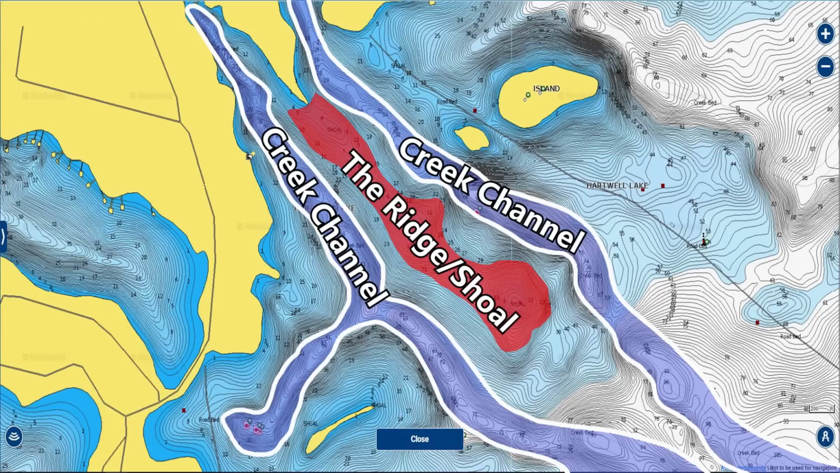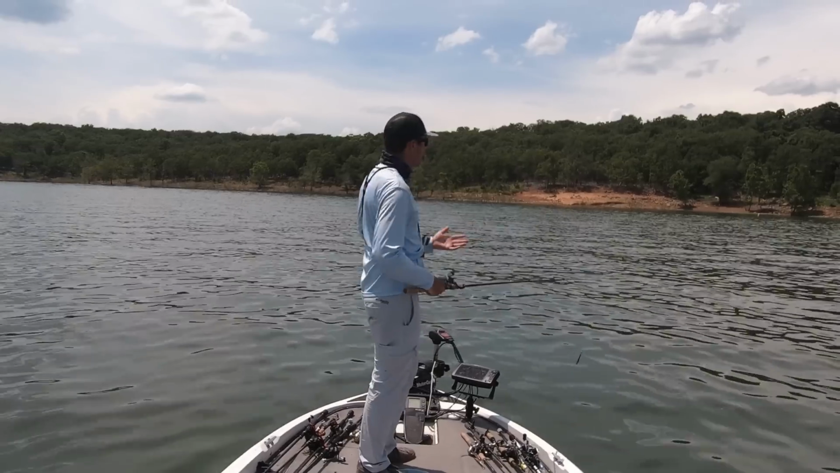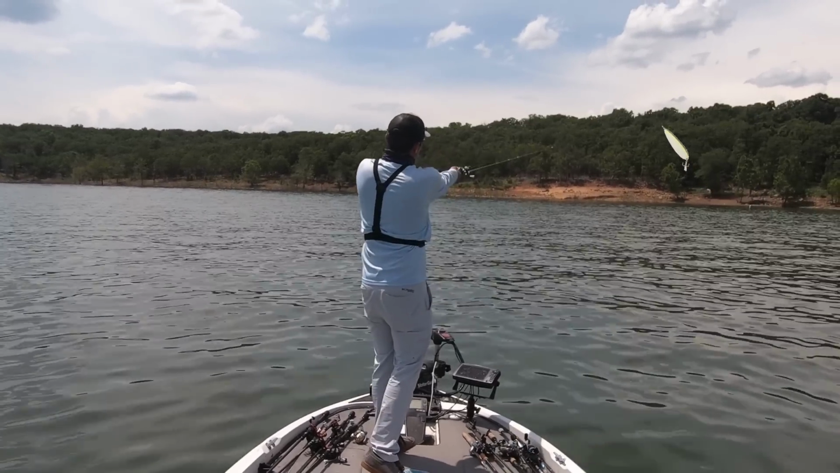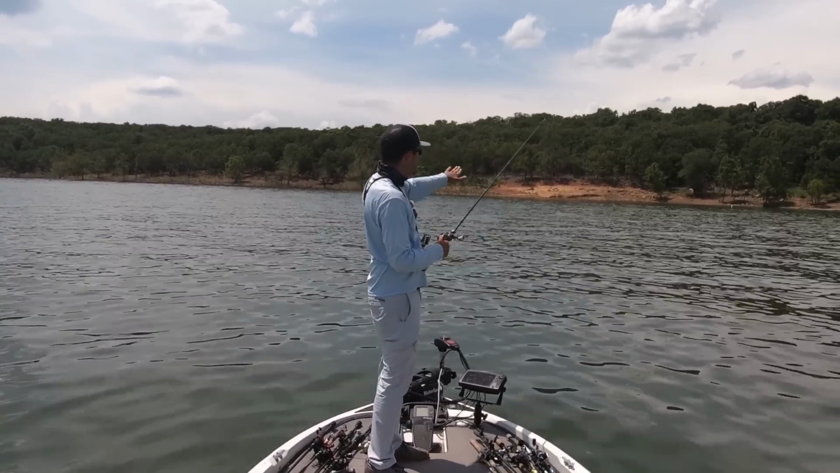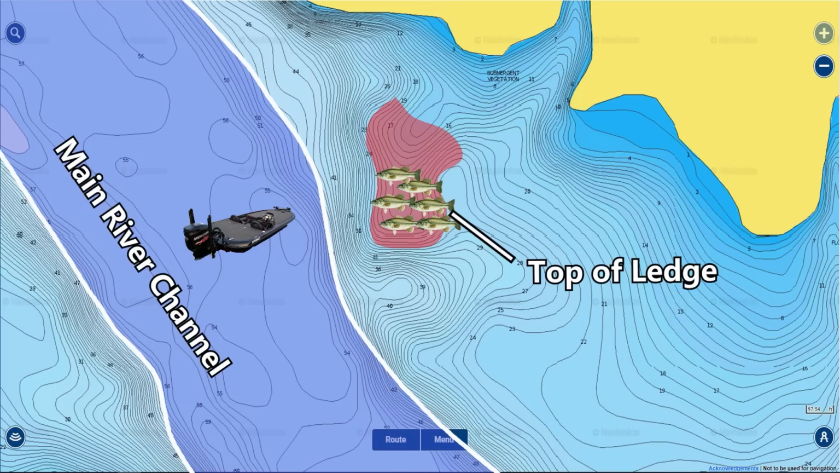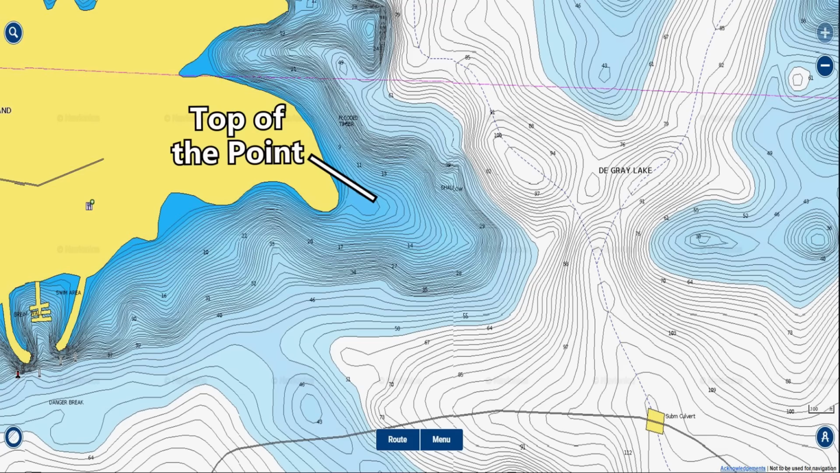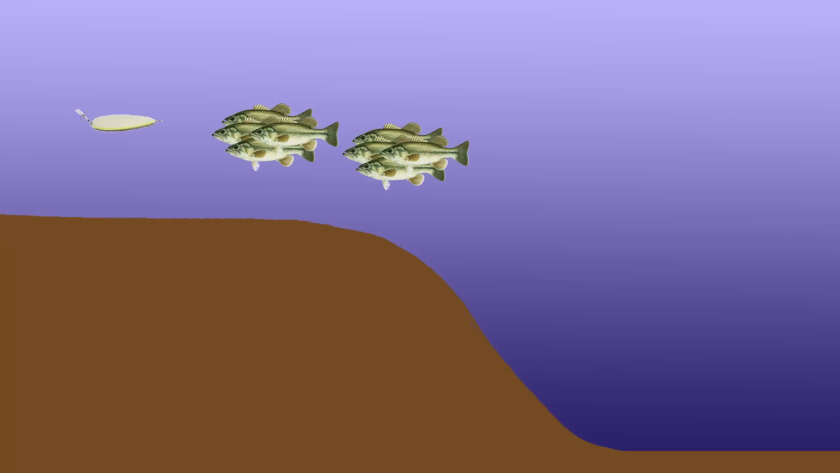Now that we know what a flutter spoon is, let's talk about when to fish it. A flutter spoon is designed to be fished on offshore structure, and you're actually going to cast the flutter spoon out away from the boat. This is not a vertical jigging spoon that you'll fish directly underneath your boat. You're actually going to cast this out onto offshore structure like humps, ledges, and points, and then work it back to the boat by ripping it aggressively with your rod off the bottom and letting it fall back down to the bottom.